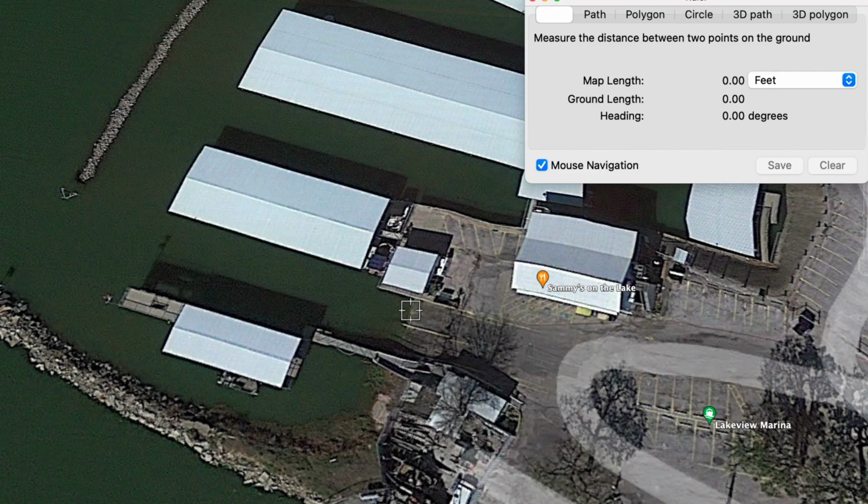And I'm going to throw this screenshot up here, or this video from Google Earth, just to kind of show it's 175 feet from where the water meets the boat ramp to where this truck landed, or where it eventually settled in the water and stopped.